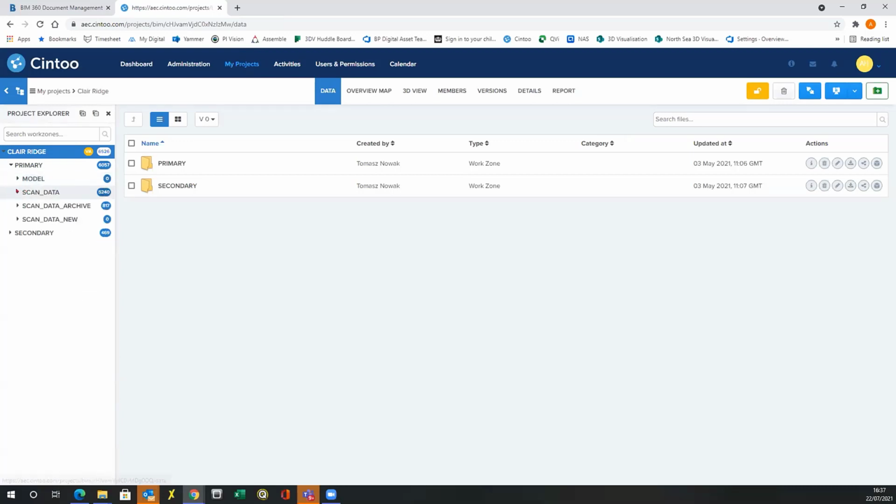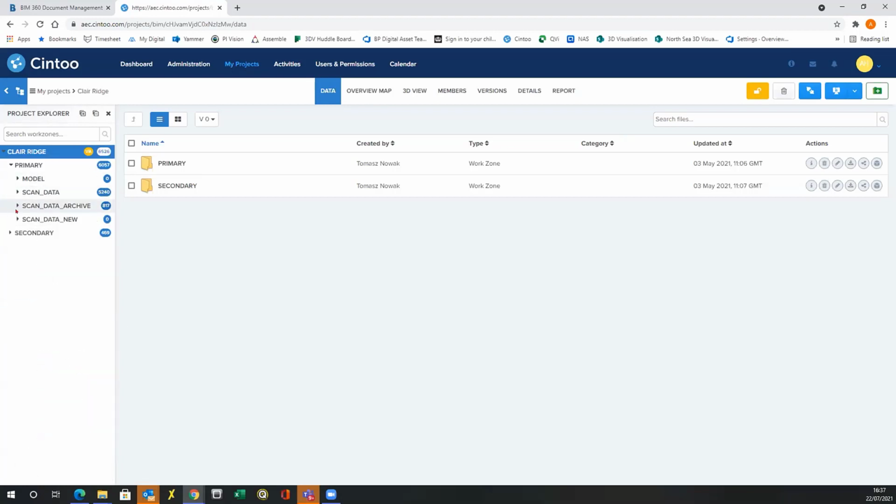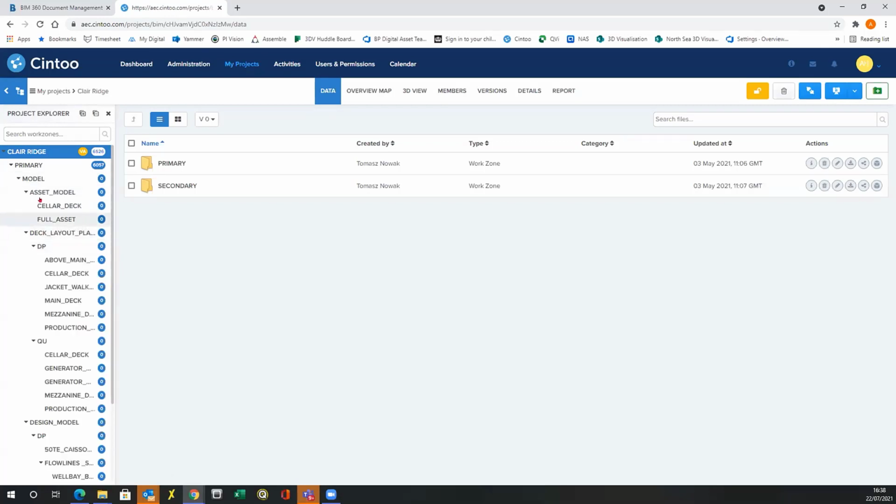We have the scan data organized into each relevant level and the jackets associated with it. We have the archive data, so we don't want to just throw away all the data. Maybe some of the older laser scans will shine light on something that was previously installed, or a modification that's changed. So we didn't want to lose the first instance of the changes. And also a landing spot, so that anytime any new survey data has been captured, it was loaded into this scan data new folder, allowing us to then do the checks and changes to the data and making management quite easy.